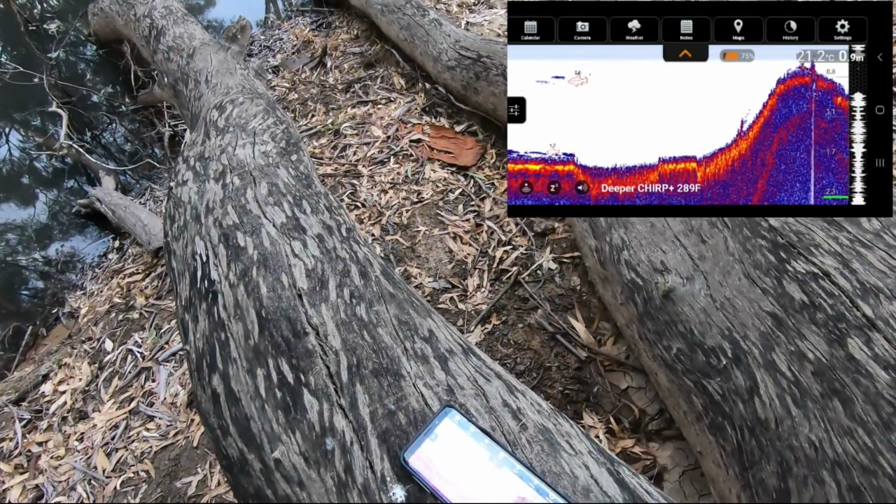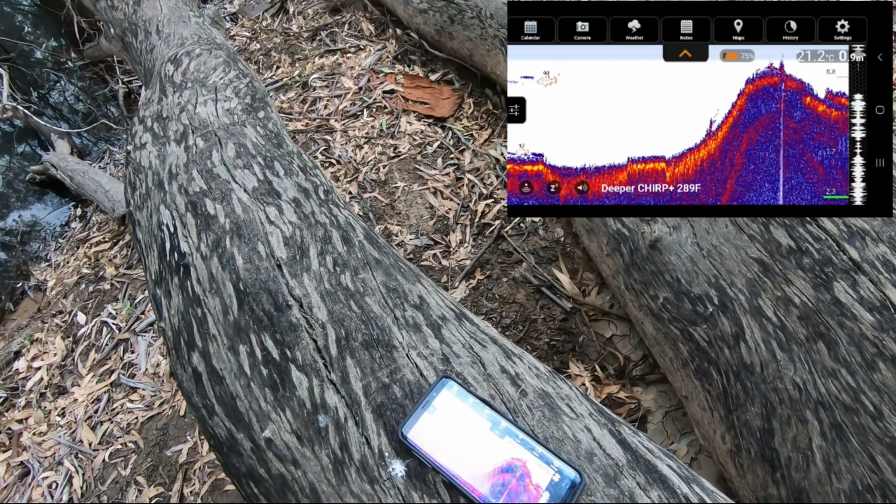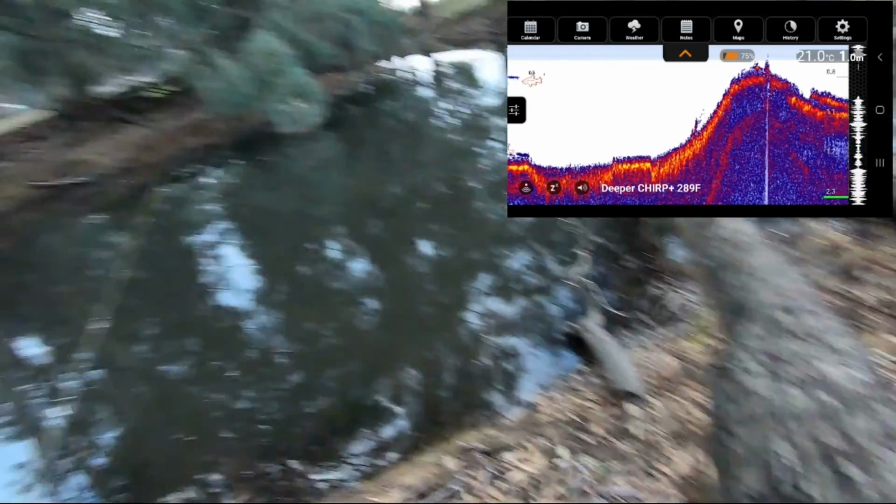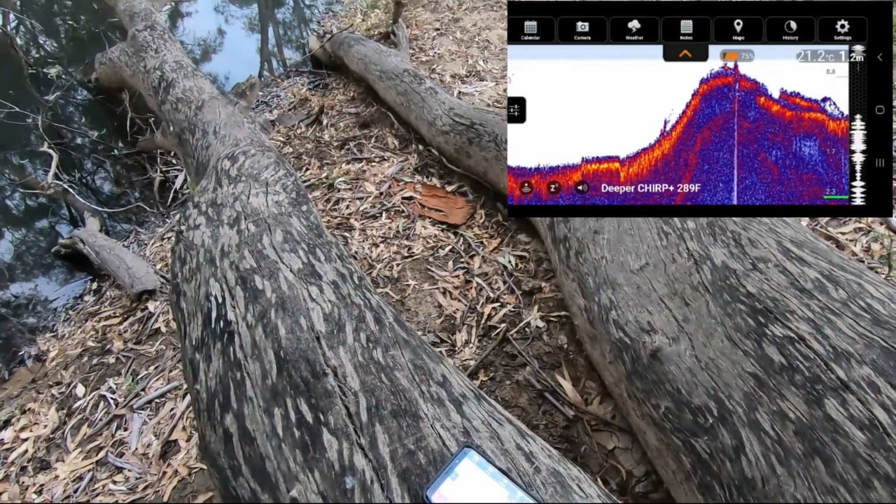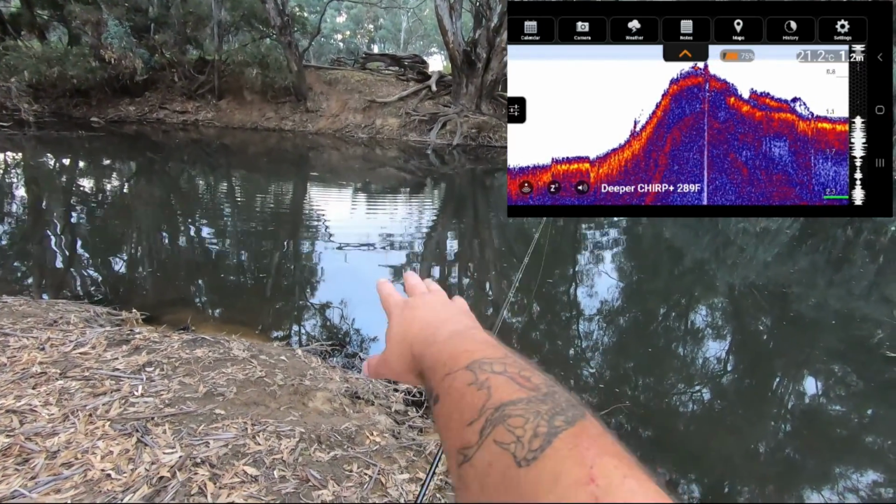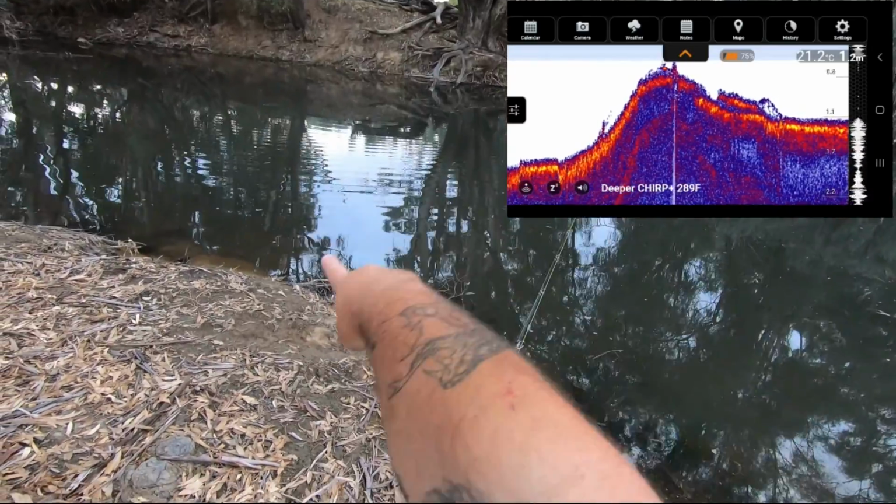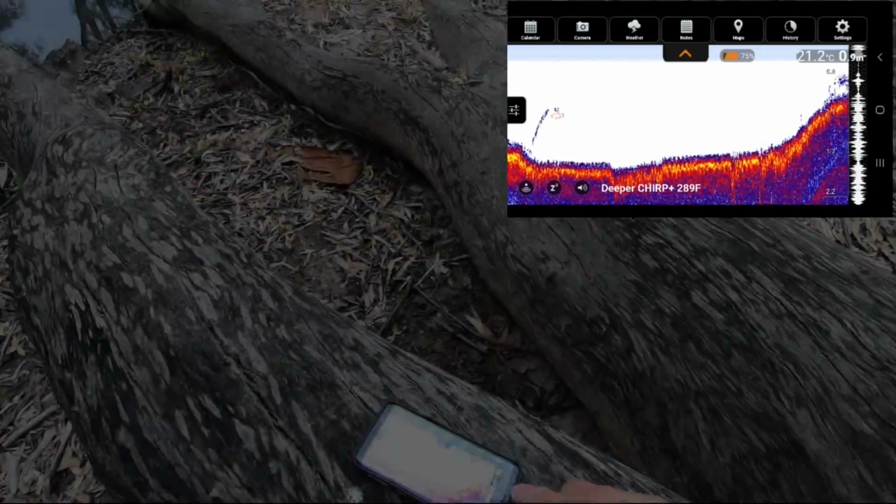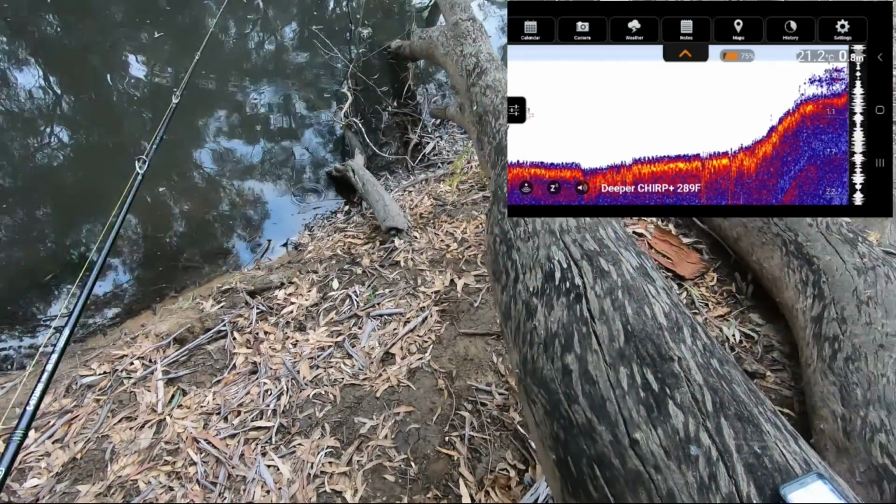Coming across 70, 80, it's up and down. There's something underneath there. Just a little bit of an inconsistency on the bottom. They're right there where the fish, 1.2 metres, but there's a log under the water there. So it's about 4 feet deep, and there's a log, which is most likely the end of that log that we can see running into the tree over there. All that stuff you can see showing up, that's all the logs directly underneath where the fish finder is right now.